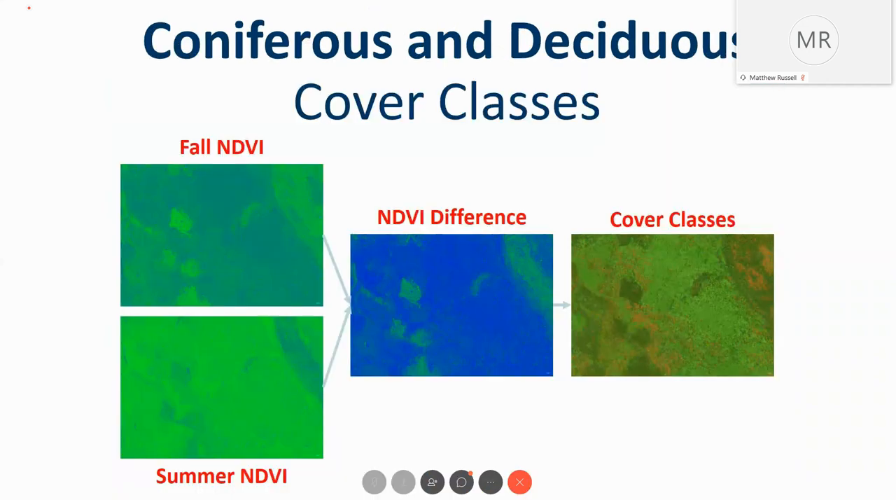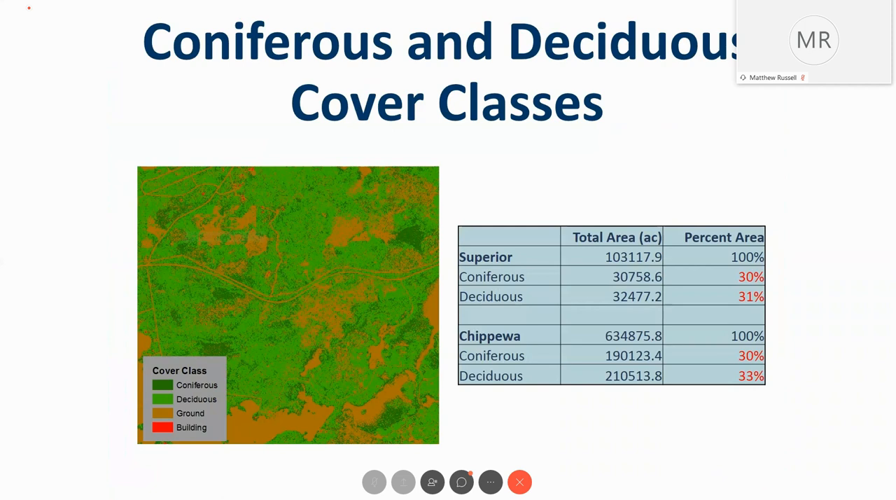Then we run through that classification of creating cover types, a multi-step process, using the fall and the summer imagery to create an NDVI difference, and then we can identify what's actually coniferous and what's actually deciduous.